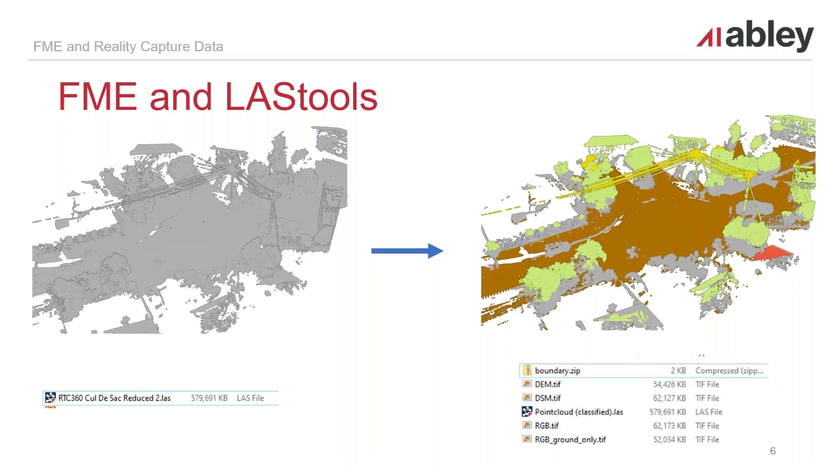However, by passing that through FME and LAStools, we're able to begin to extract some classification data out of that unclassified point cloud and identify things like ground and begin to identify overhead assets or buildings or vegetation.